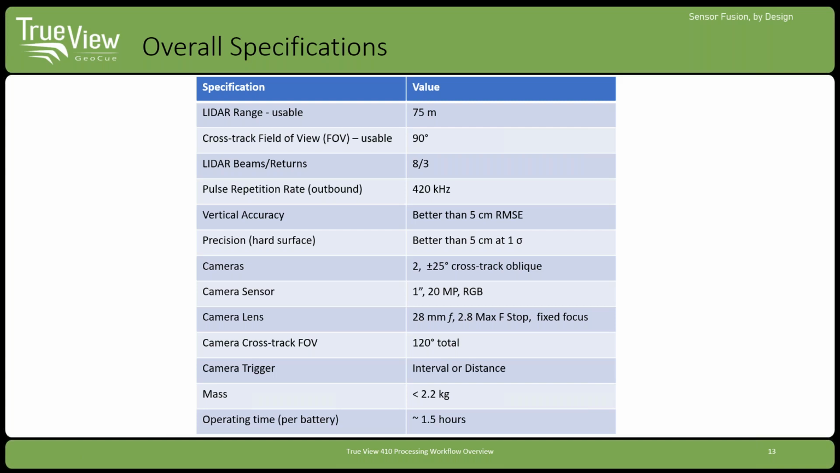Cross track LiDAR beams: we have 8 signals. We're getting 3 returns back, about 400,000 pulses. And vertical accuracy is better than 5 centimeters. Most of my results are probably about 1.5 centimeters most of the time, or 2. It says 3 to 5 in the specs, but I know what I'm getting, and you're going to see that when I process data, hopefully.